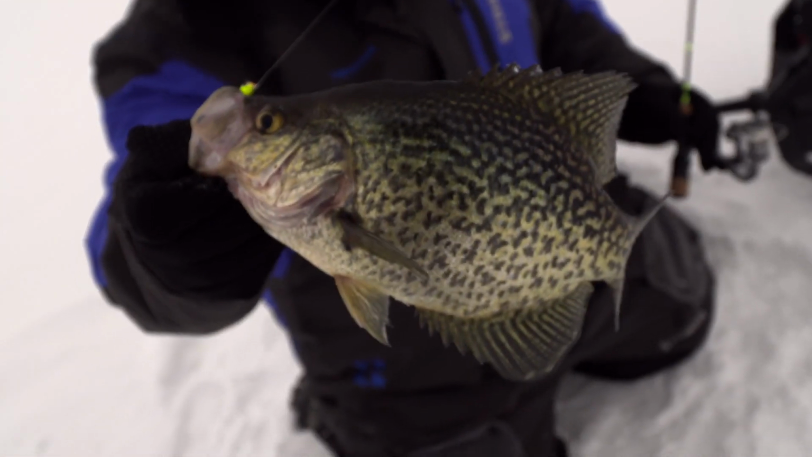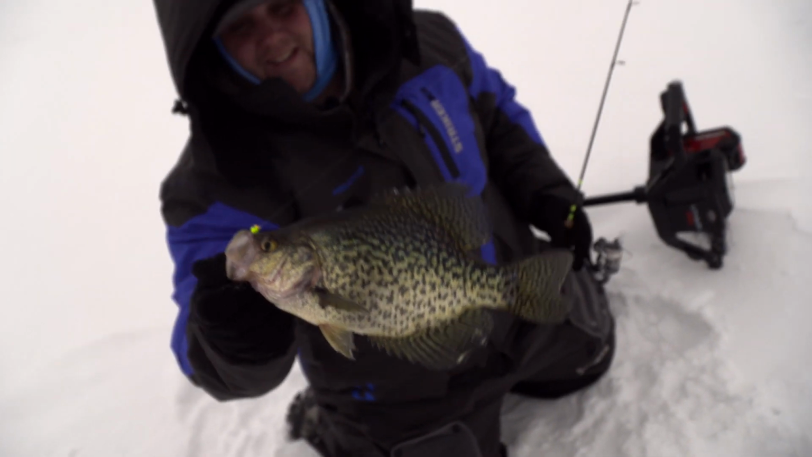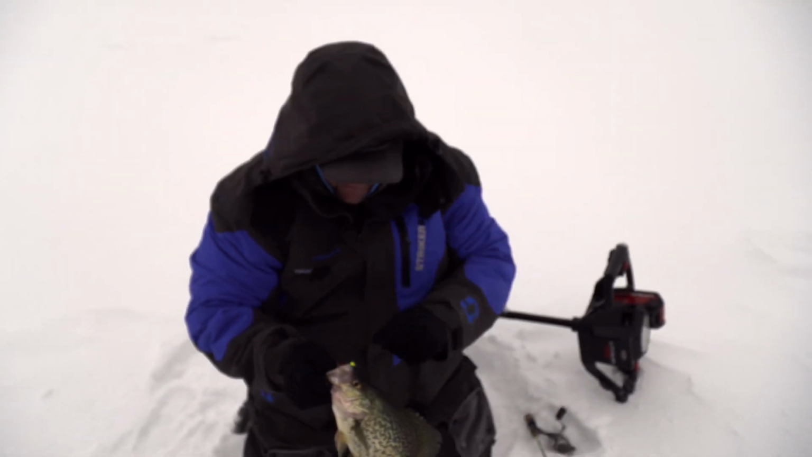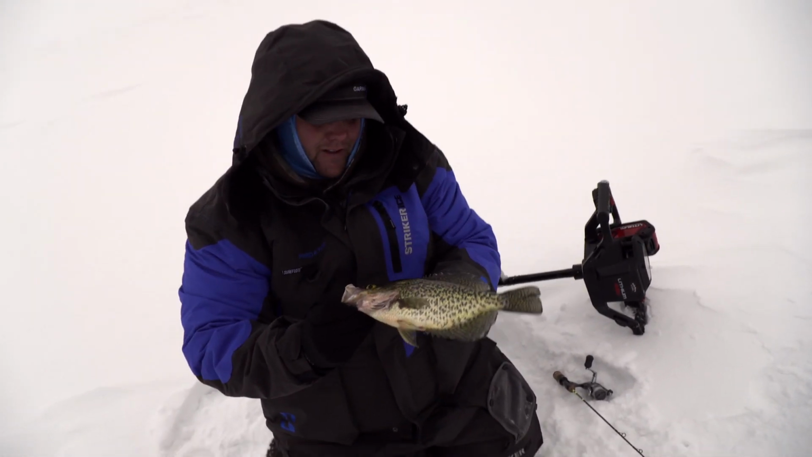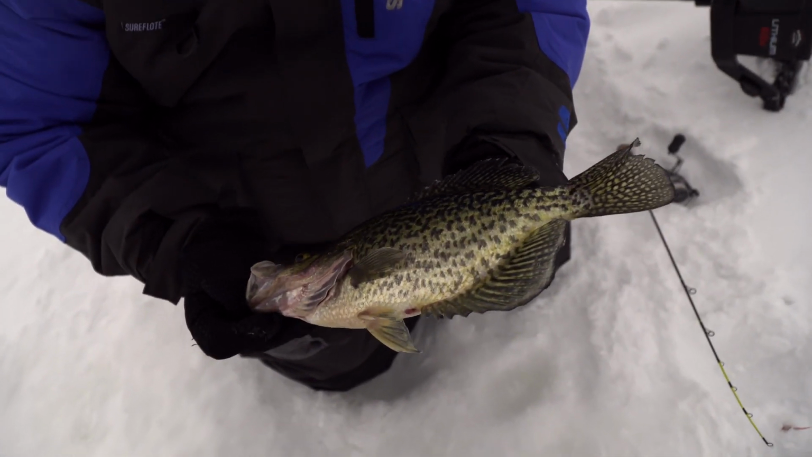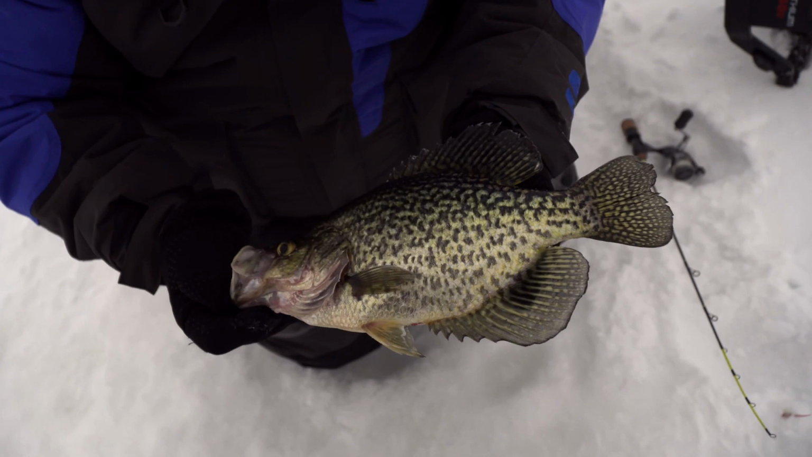Look at that one. Look at that. It might be cold. The snow might be deep. This is really what we're out here to do, and we're just trying to get in front of that school. These nice big eaters like this are out in front of the school, and it sure is fun when you can reel in a crappie like that. They're just so pretty, they're so good eating.